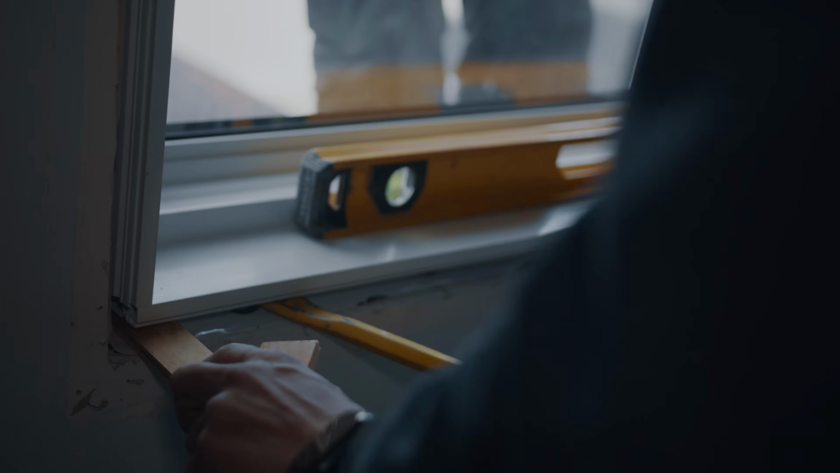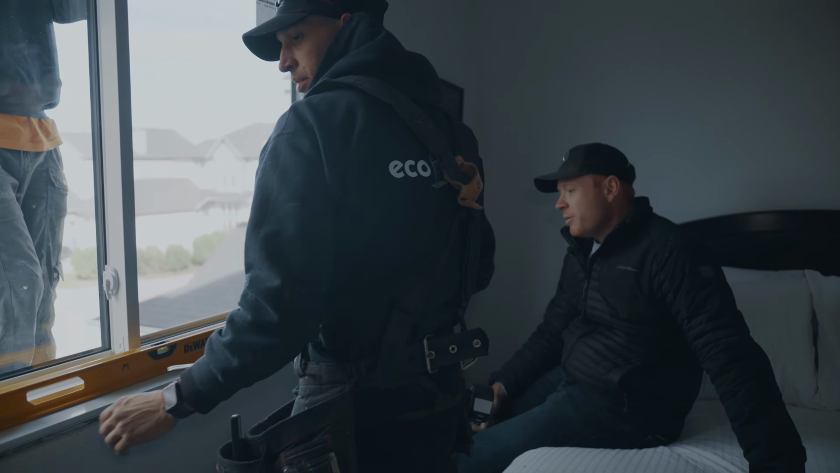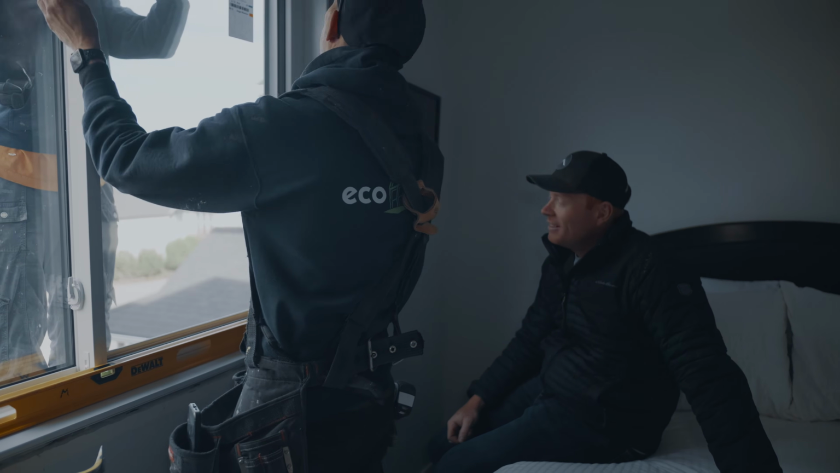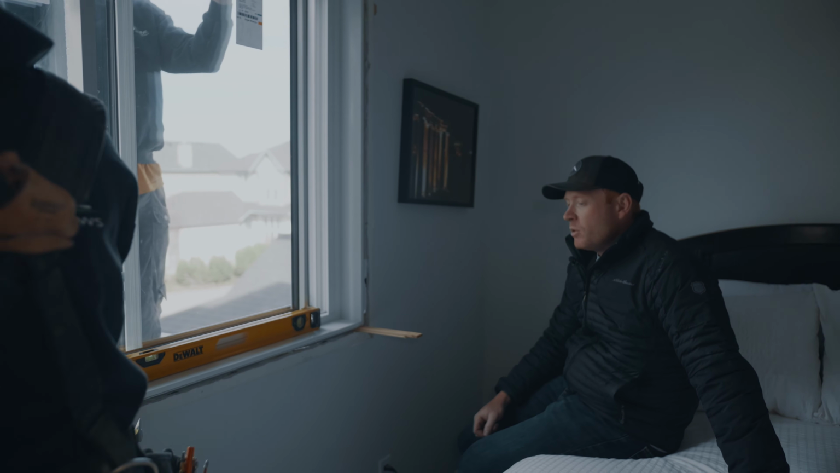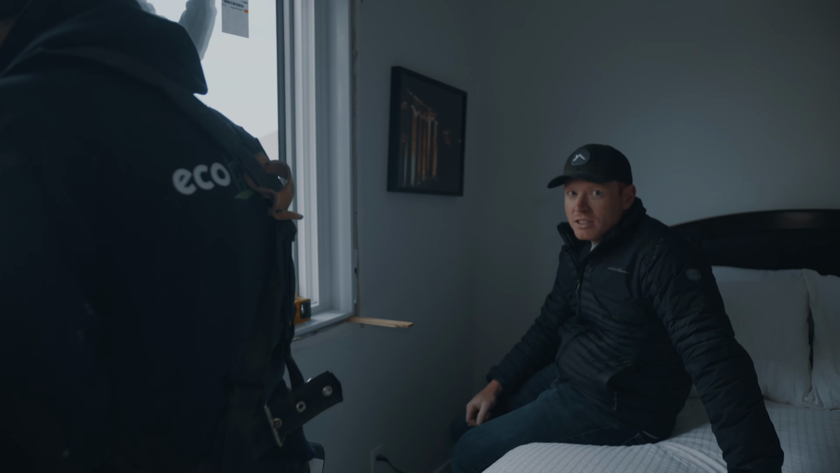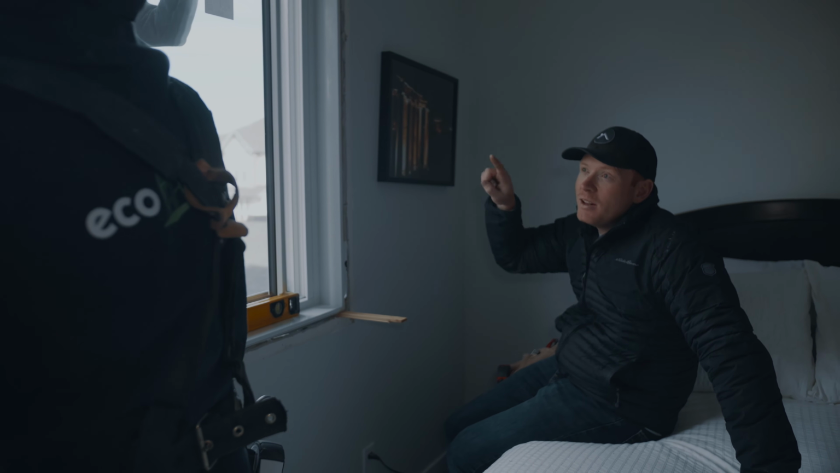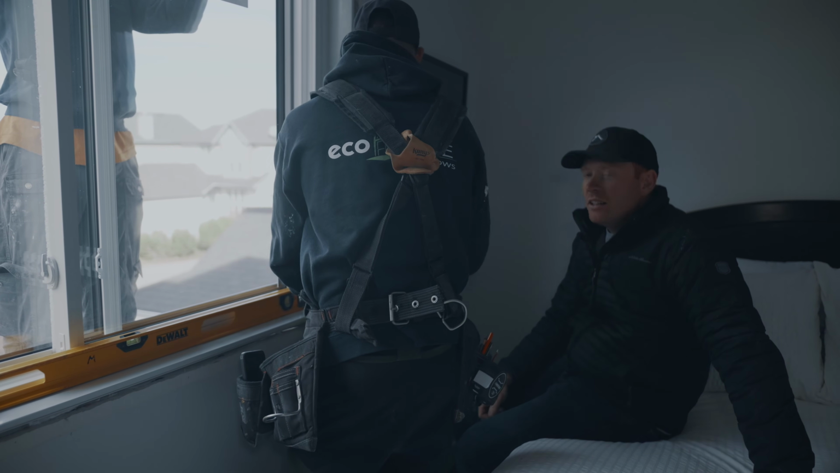Yeah, okay. What's going on here? We are shimming the window again, so that we're going to get it nice and square. We have a nice gap where we can fit our low density spray foam nozzle. Low density. Good job. And then once that's shimmed and it's level and it's plumb and it's square, then we're going to screw it in place. Once the screws are in, then we seal. Then we put our casing back on. Then we can caulk the outside, and then that's it.